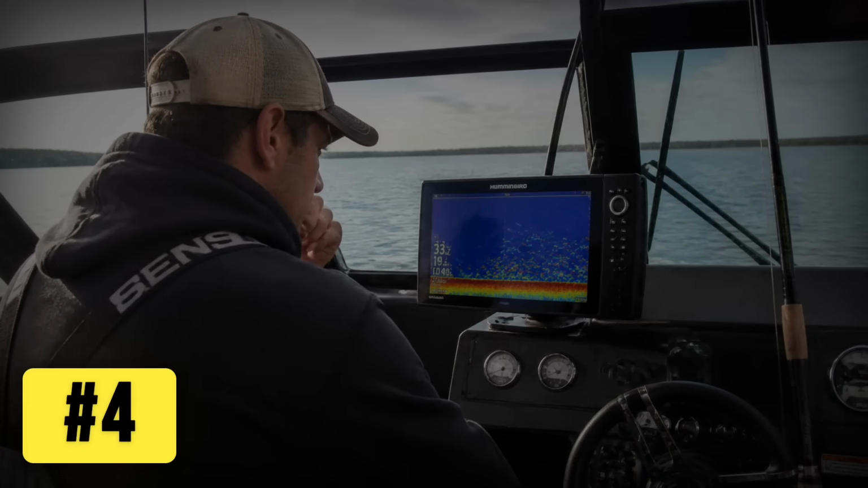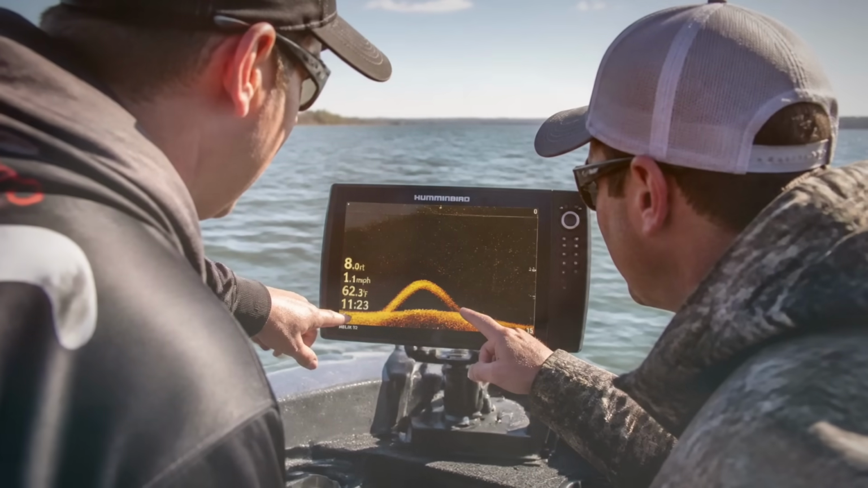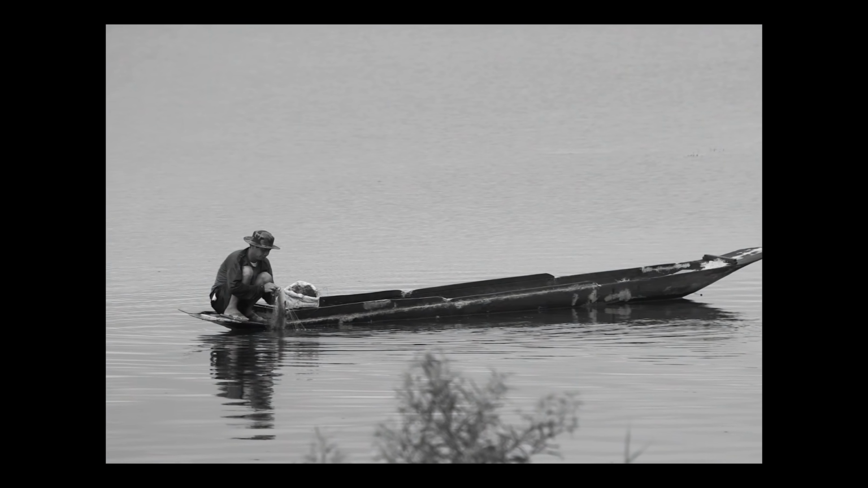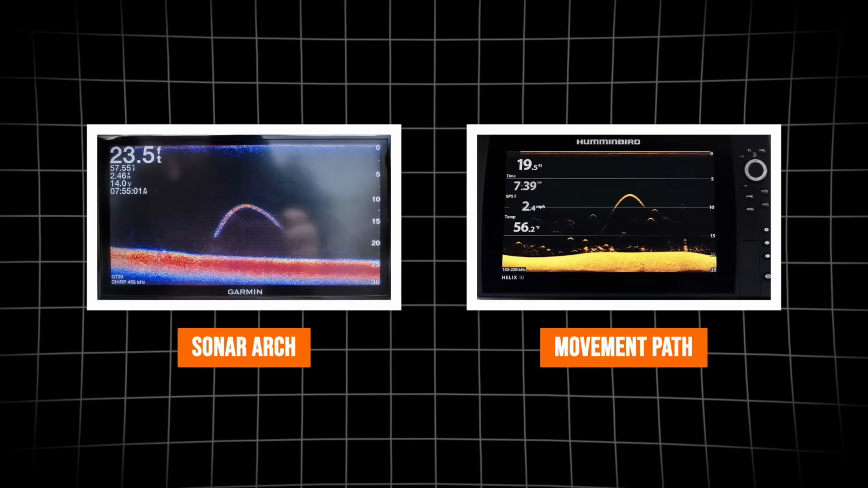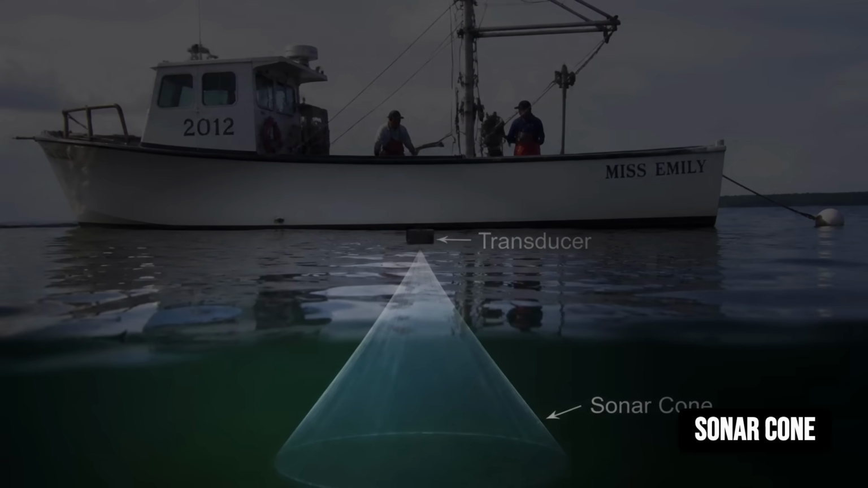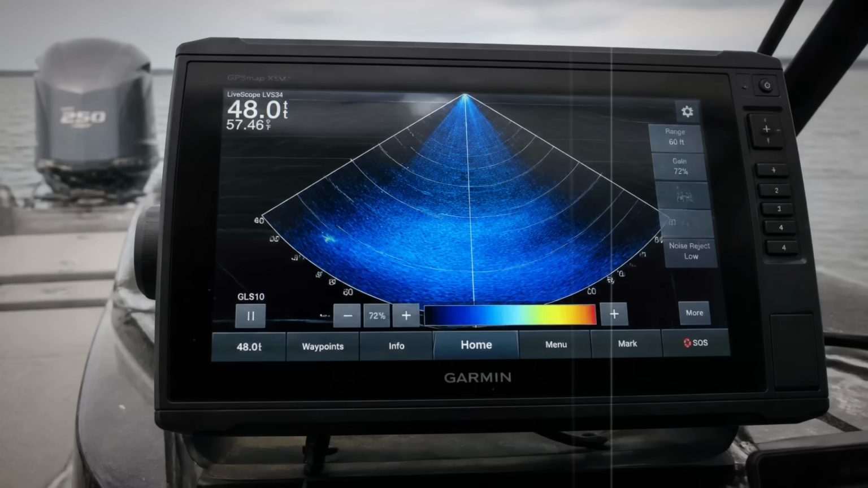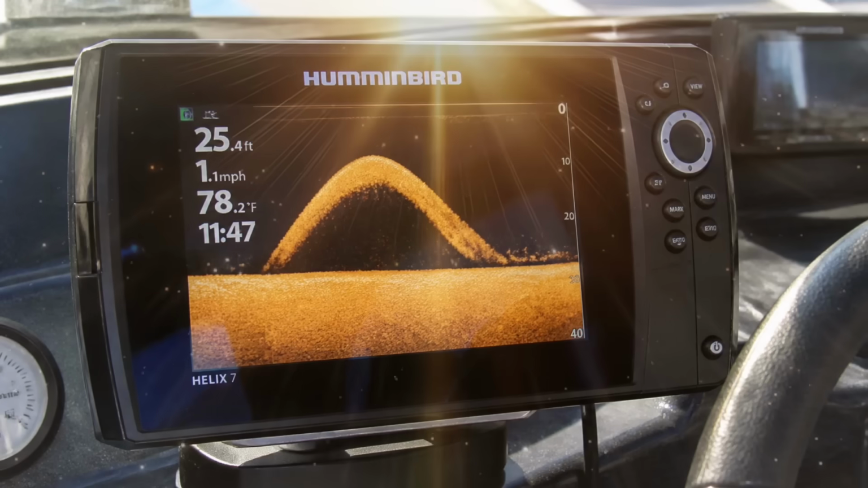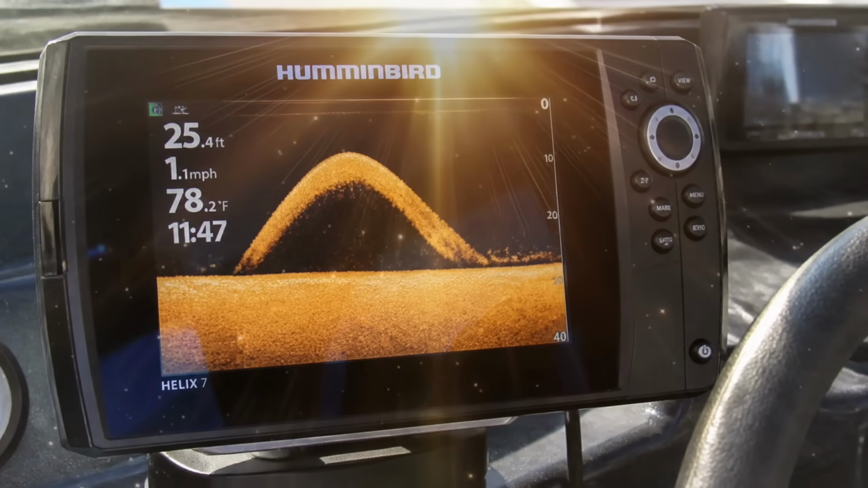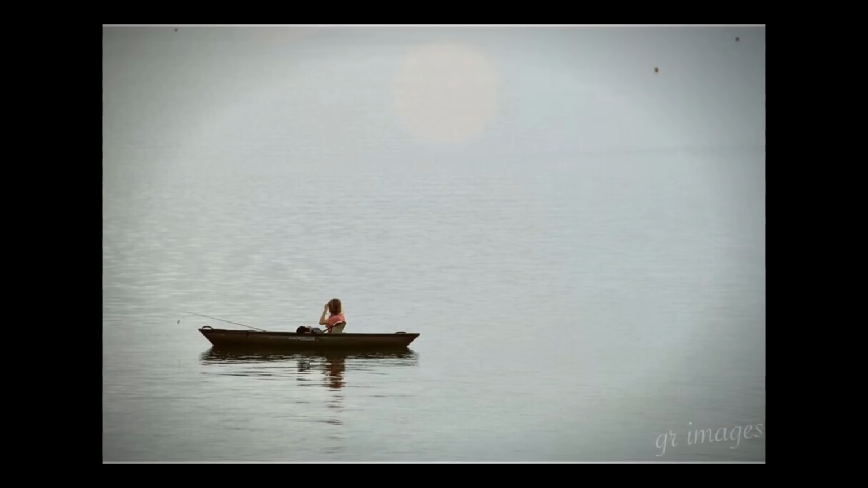Number 4 is the one that makes good anglers feel like they're going crazy. Arches. Everybody's chasing that perfect rainbow arch. And when they don't see one, they decide there's nothing down there. But an arch is not what a fish looks like. An arch is what movement looks like. Picture your sonar cone as an upside-down ice cream cone hanging under the boat. As you move forward, a fish enters the far edge of that cone, which reads as deeper and weaker, then passes through the dead center, close and strong. Then slides out the far edge again. Far, near, far, that arc is what paints the arch.